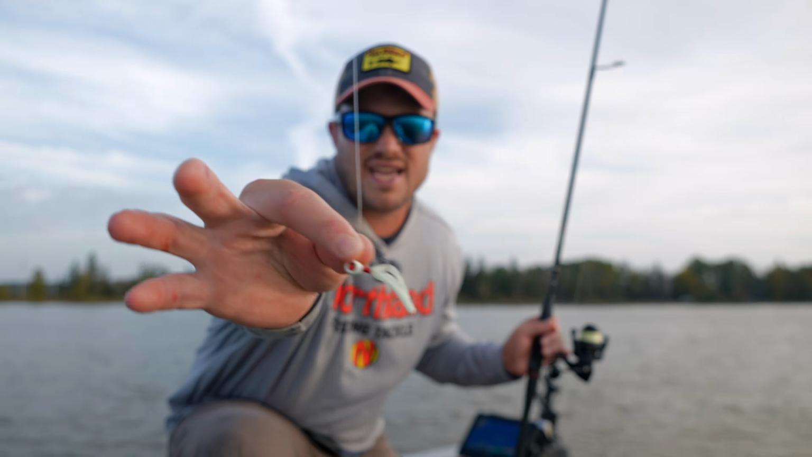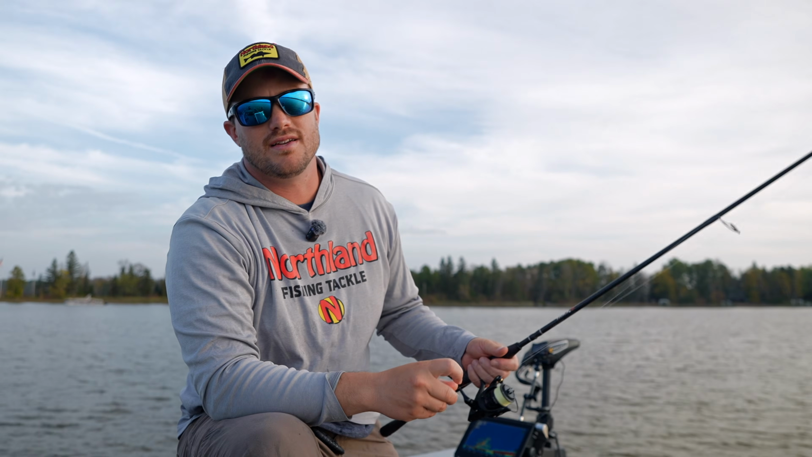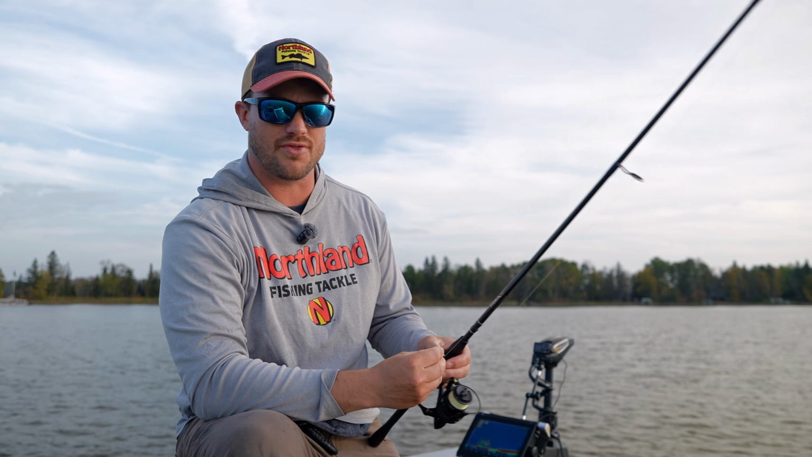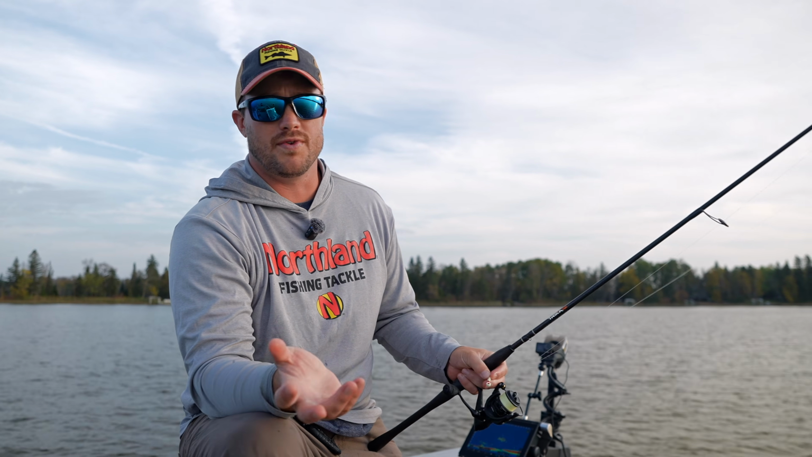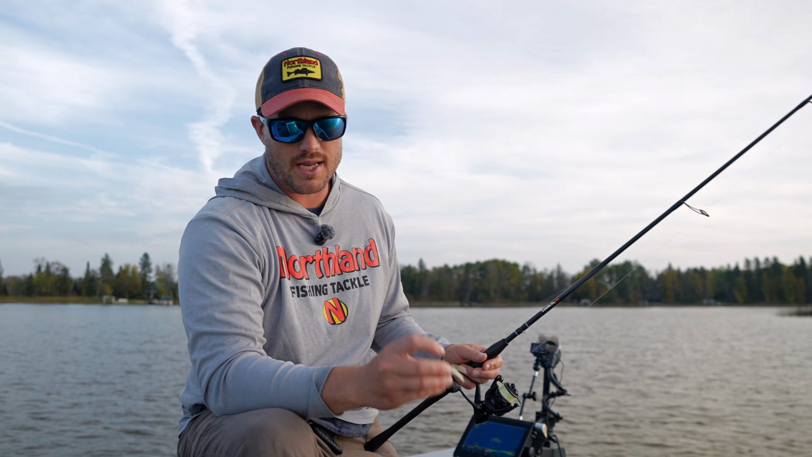So I upsized to this 1/8 ounce tungsten jig. That's where tungsten is so nice, because you can still have that smaller profile while getting a heavier jig to cut through some of that wind. If it's not windy, then you might have to work that bait too fast, so you do want to downsize to that 16th or 32nd, something like that.